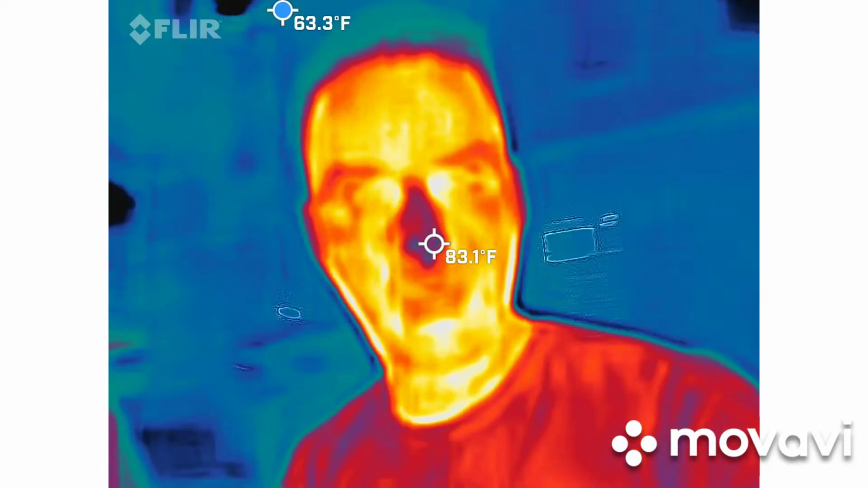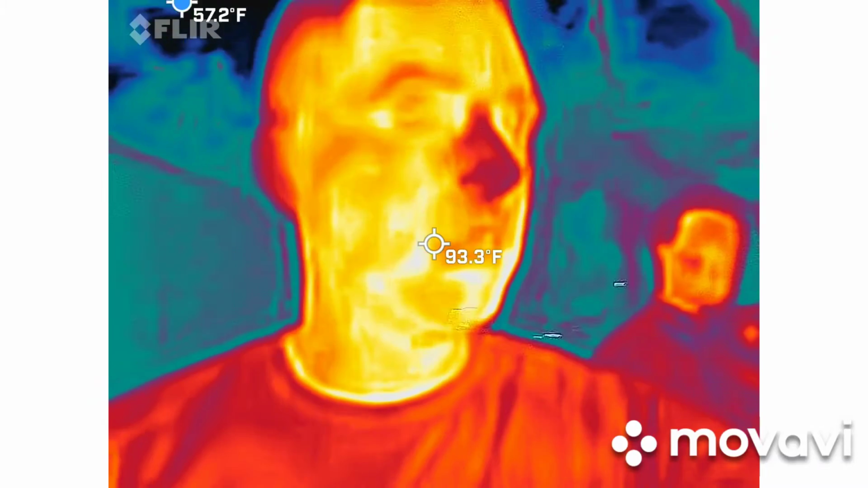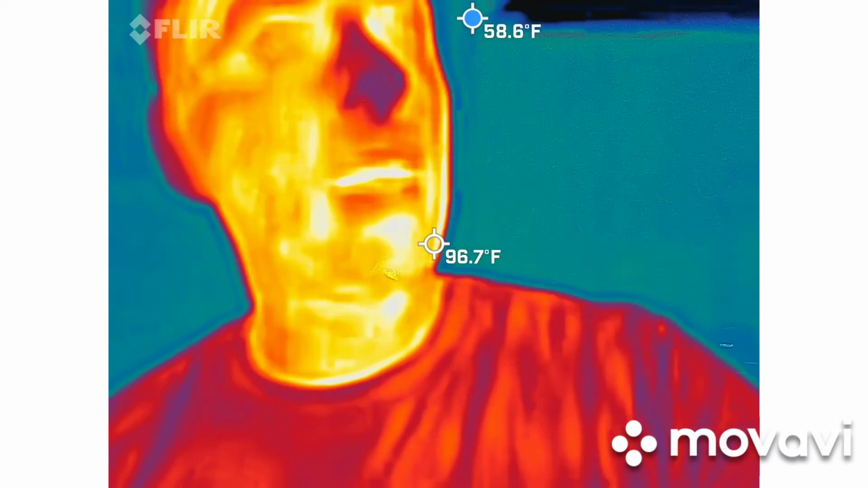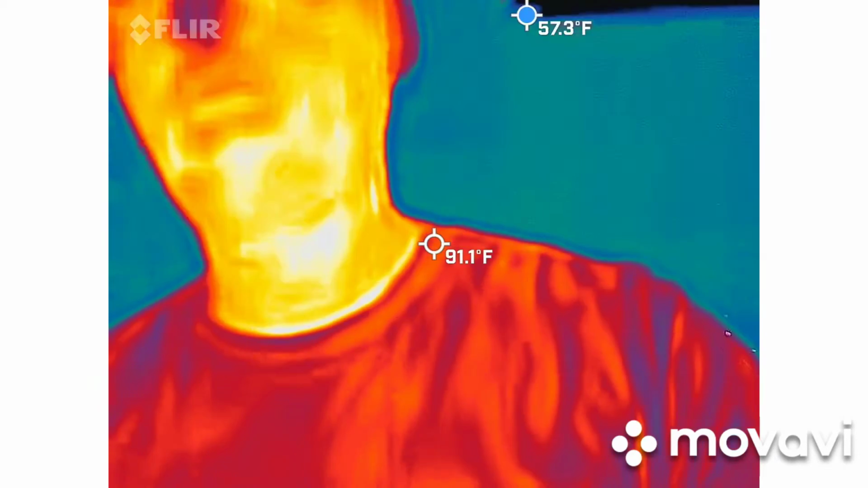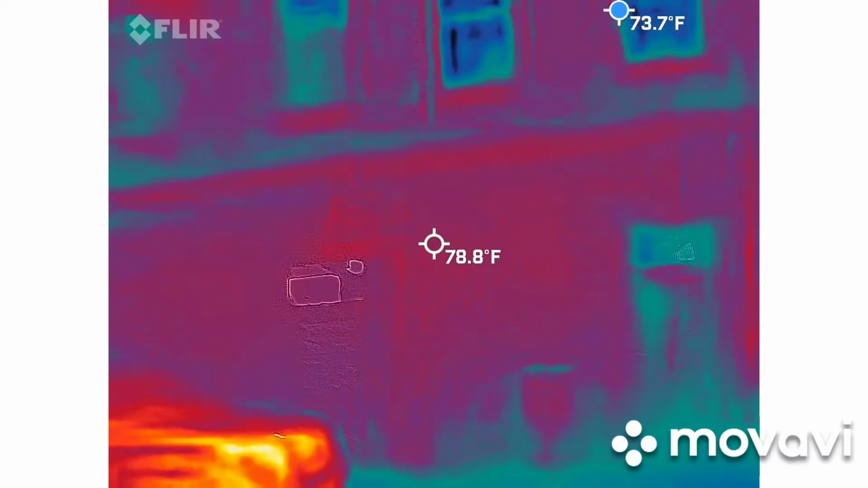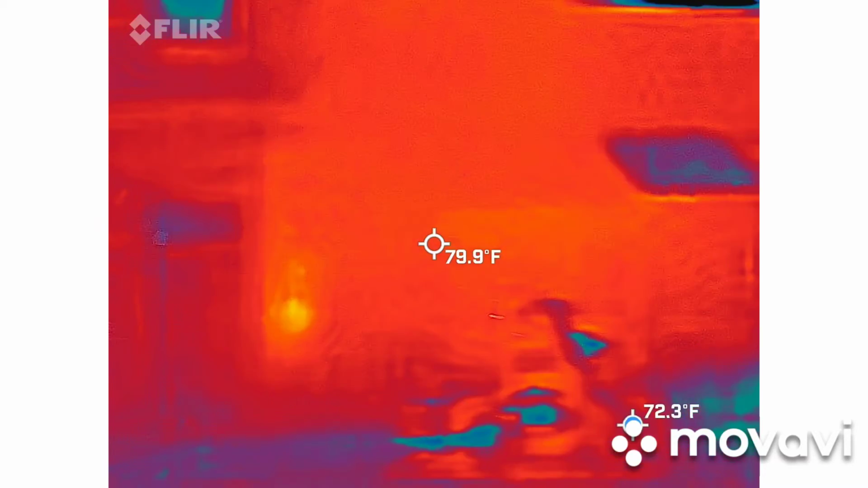I'm red, orange, and yellow. So everything around me should be somewhat blue or black. And with that said, those are obviously the colder areas. We're going to try to keep somebody's skin tone in view most of the time because we want that array of color. Because if I leave the screen, that red, orange, and yellow is actually going to go somewhere else. So we're going to try to keep a person in view at all times.